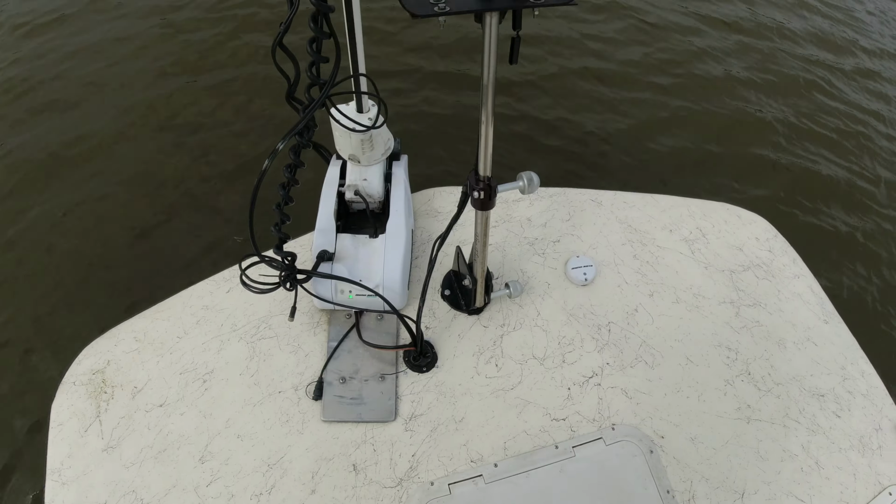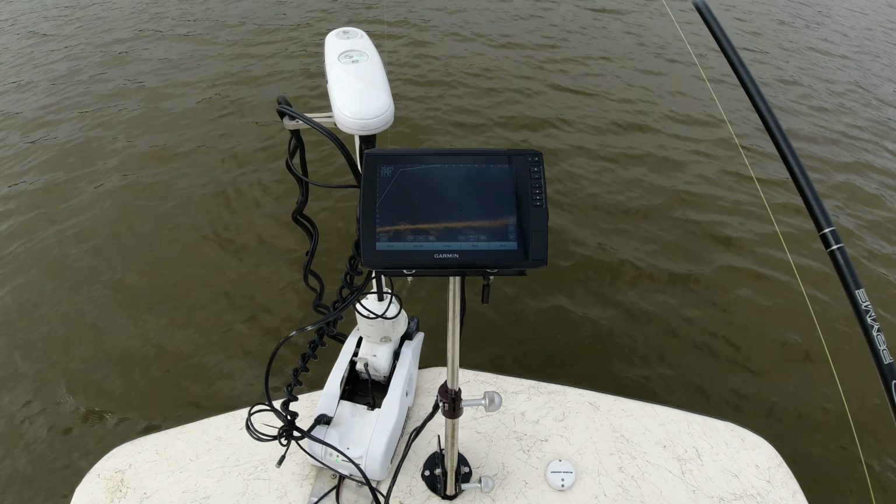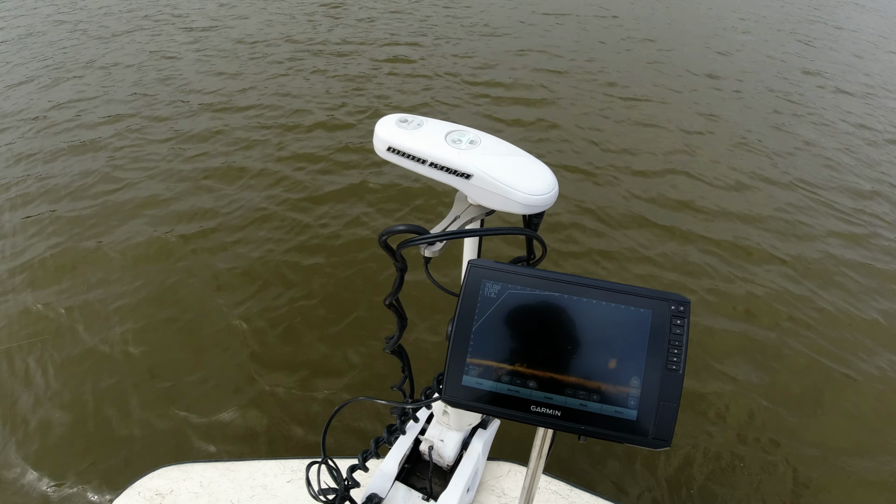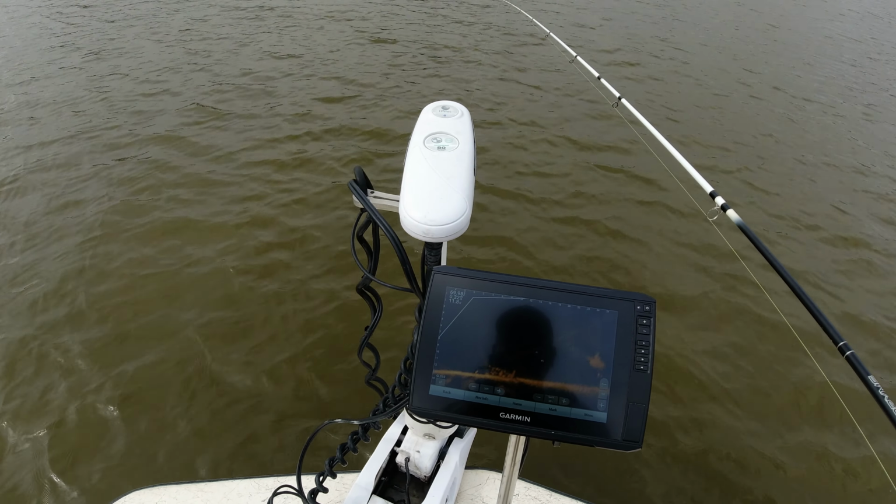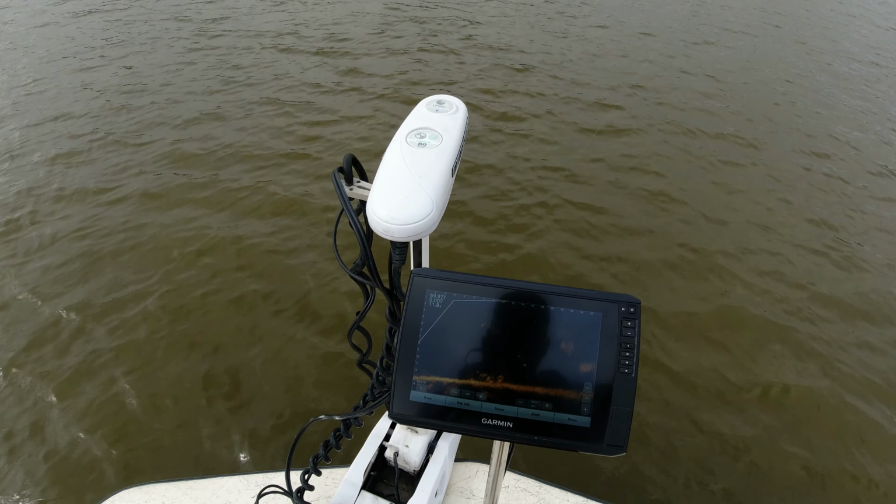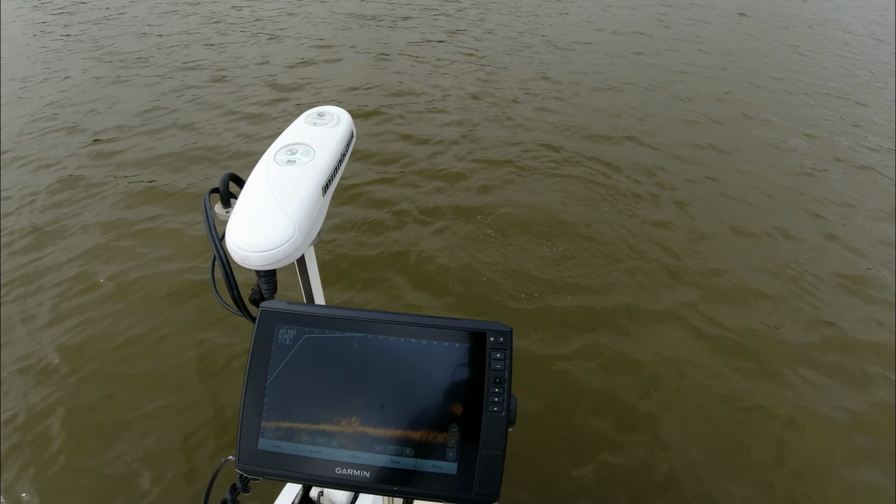Now let's go and see if we can't entice one of those bigger marks to come out of there and eat something. Get squared back up on this little pile. Just a couple of really good marks in there. See if we can put it on one of them bigger ones. Oh, well, just got it close. That's still a very respectable fish.